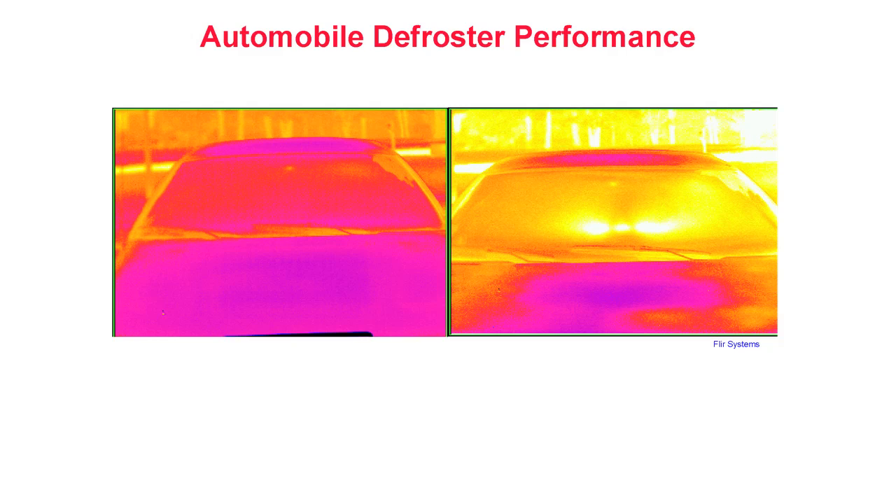Automobile defroster performance. Auto manufacturers are one of the many industries that regularly utilize thermography to improve the thermal performance of their products. Here we see two thermograms showing the effectiveness of an automobile windshield defroster. Thermography can help designers to correct engineering or design deficiencies before production ever begins. Customer satisfaction is improved and warranty claims are avoided.